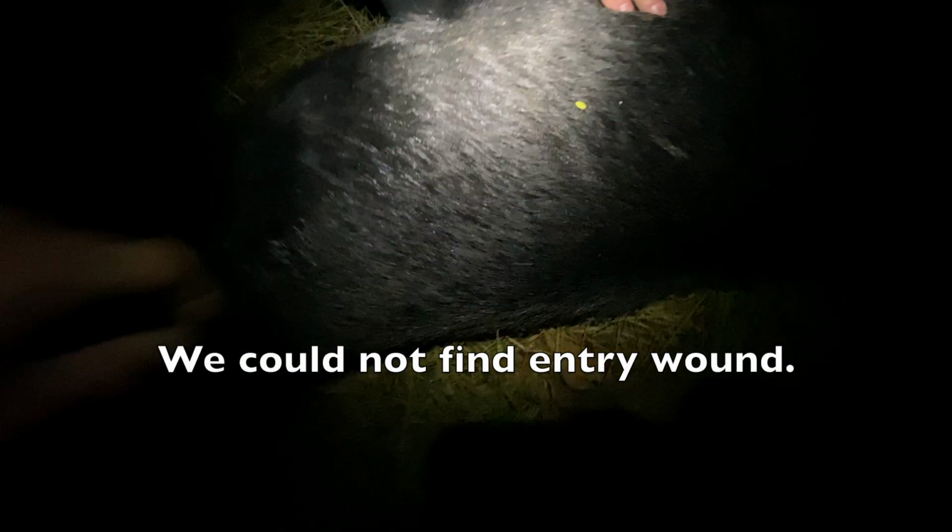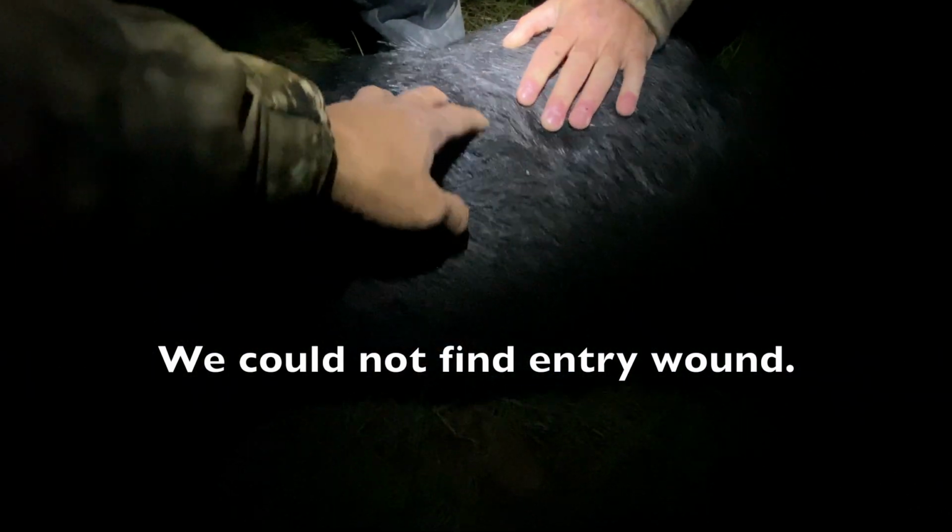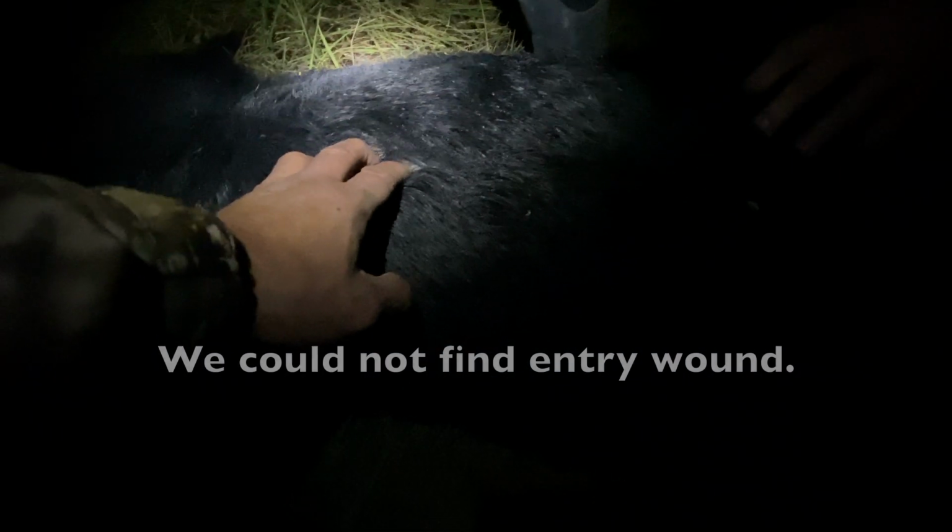So he was facing to the right, but then he turned left and ran left, right? Yeah. Just don't think he would have dropped that quick with a gut shot, dude. Yeah, I'm not seeing any obvious signs at all. We searched up and down this hog for a good 10 minutes trying to find any bullet entry point.